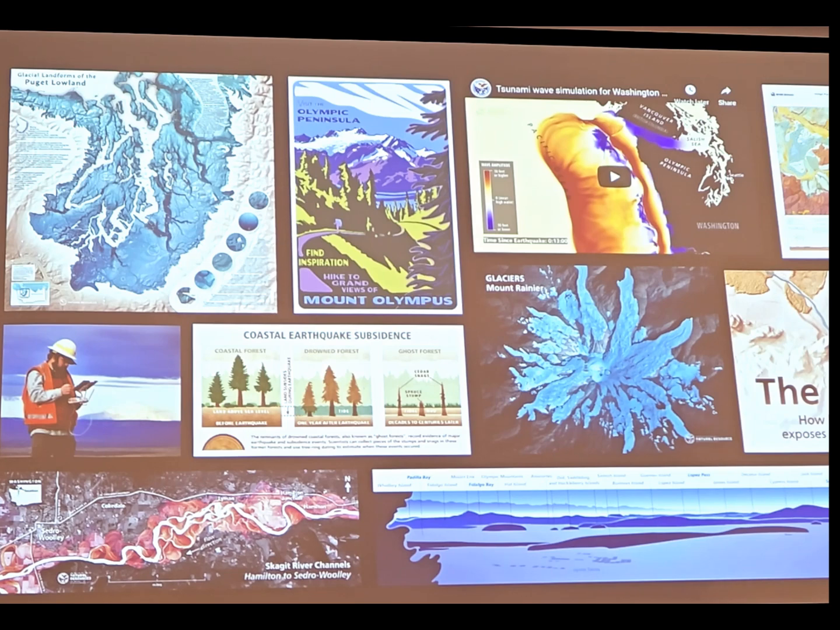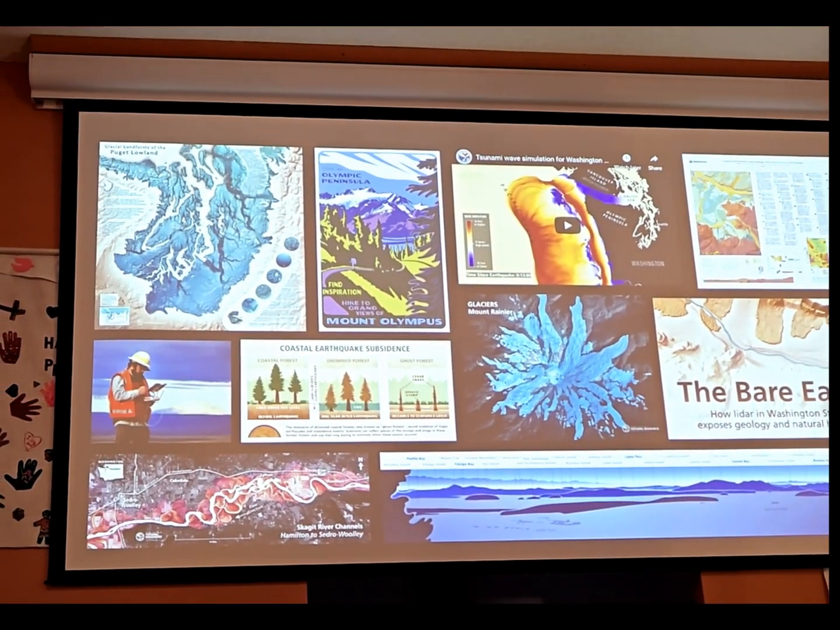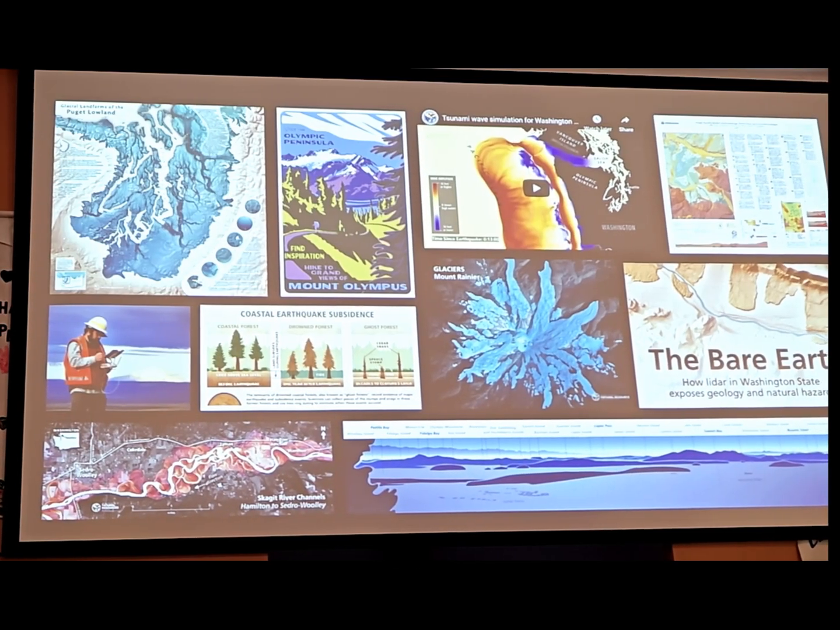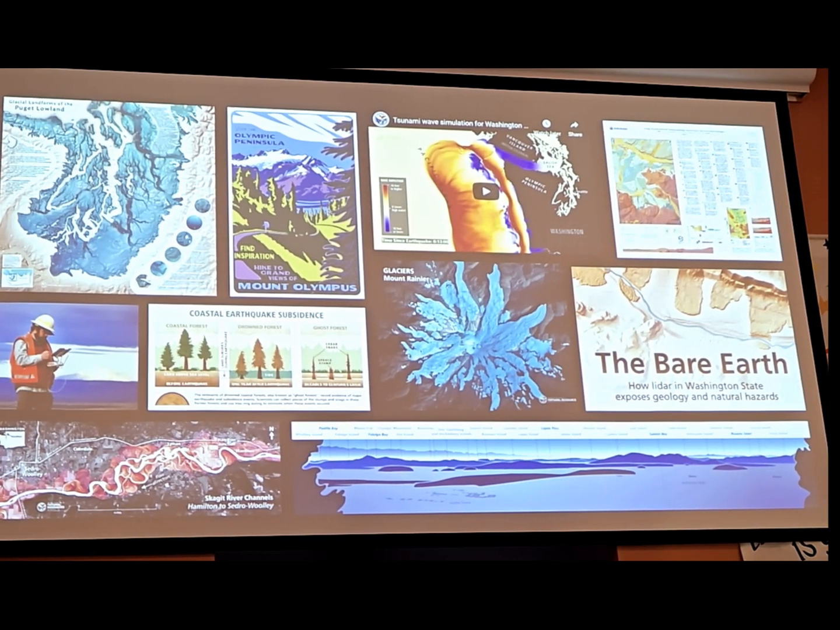So much of my work supports the science teams in our division. These are a few of the visual products, including several maps that we produce. Many of our maps use LiDAR data to help interpret the geology of our state, and I'm going to be showing quite a bit of that here tonight.